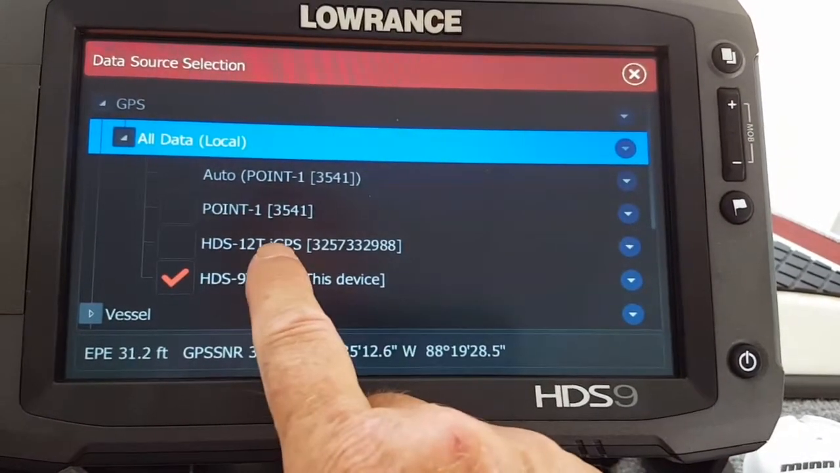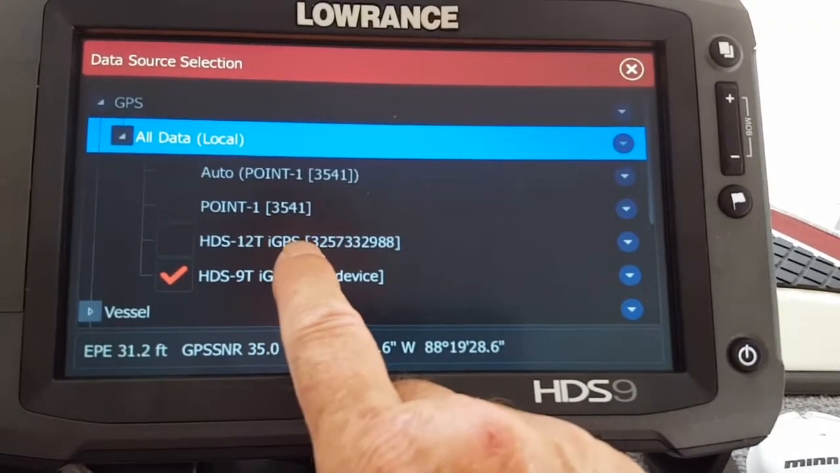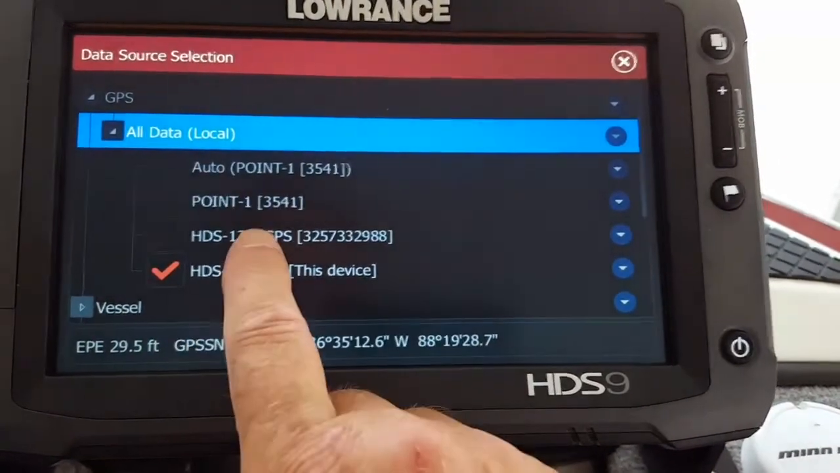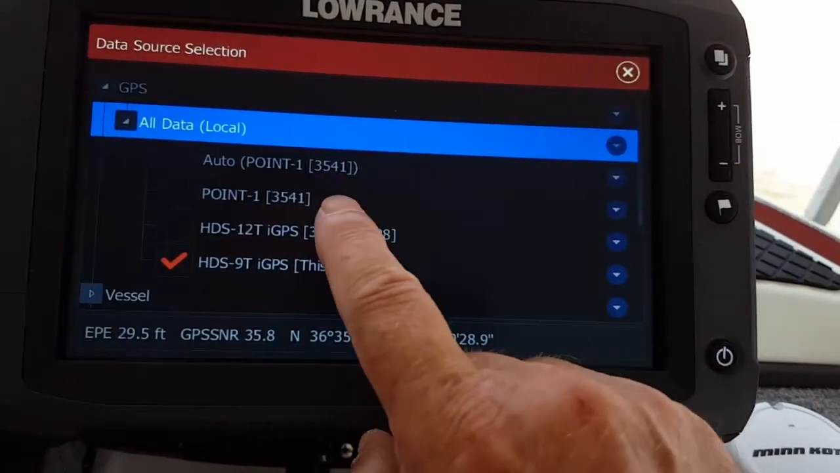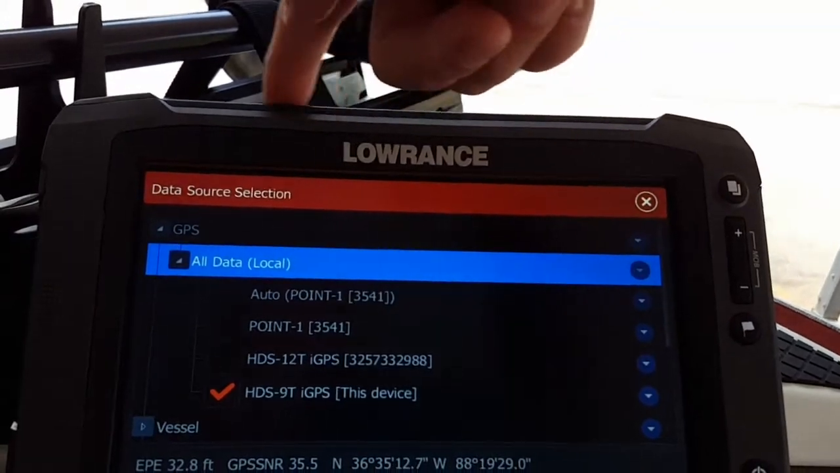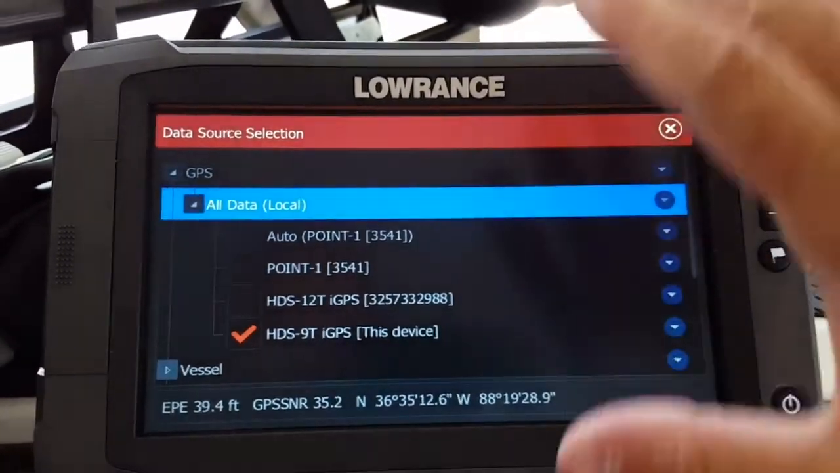So it would be the 12 on the dash, but on this one I'm not going to run the 0.1 on data, but I will run this one under vessel settings. So on all data, so that I'm not running the 0.1 antenna, I want to run the antenna on this 9, it's on the bow of the boat. I want to run this antenna on this Touch 9 from the built-in antenna that's up here, built into the unit itself. It's at the magnetic setting, and then the antenna right here is all that I need.